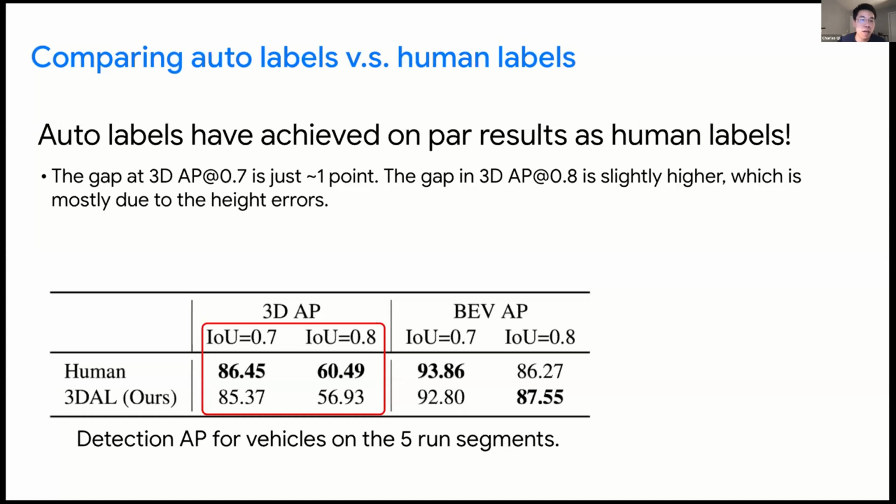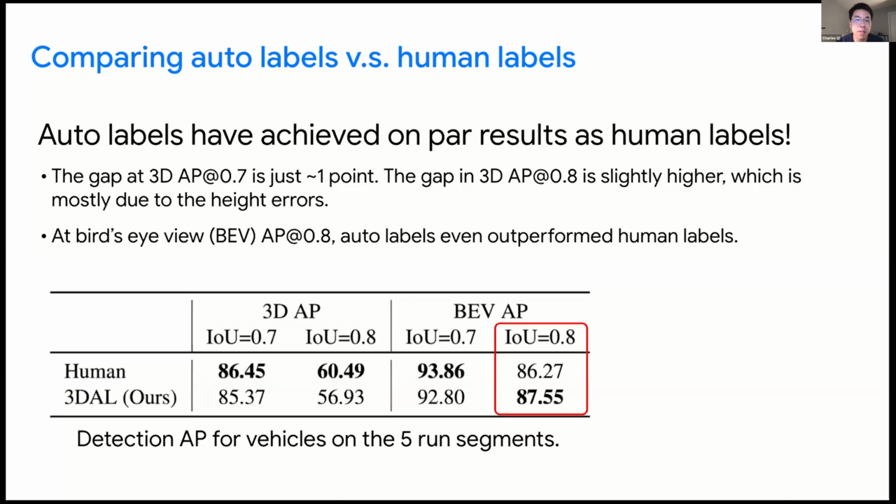Looking at the 3D average precision of vehicles at IOU 70%, our auto labels are just 1 point shy of the human labels. And if we look at the bird's eye view AP at 80%, auto labels actually even have slightly higher average precision than humans. So this is very encouraging.